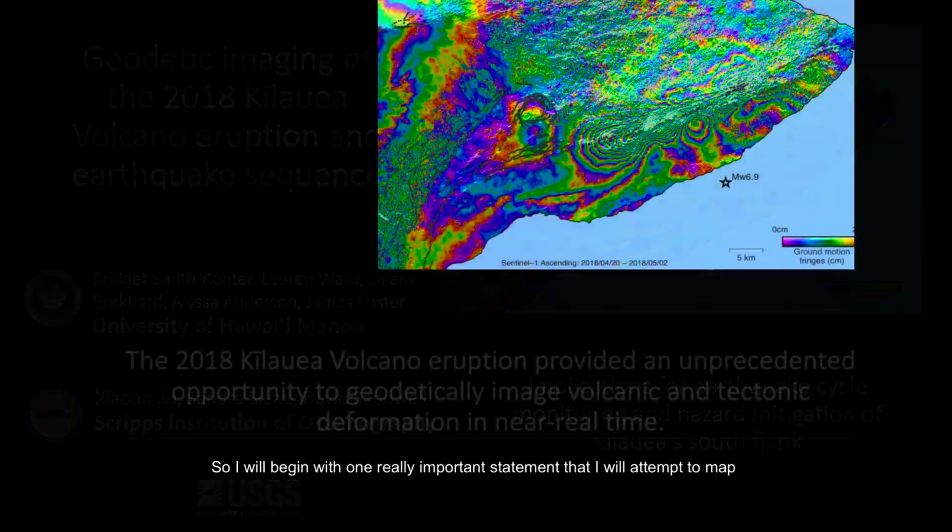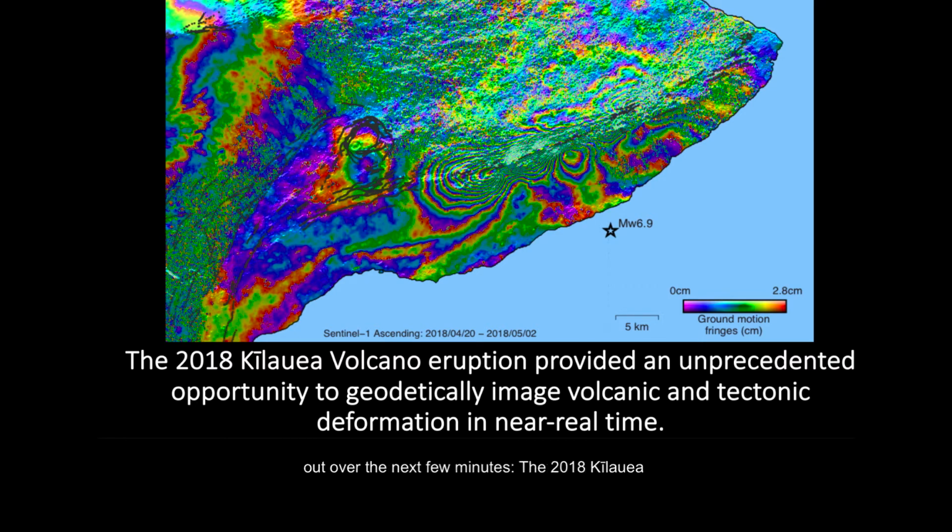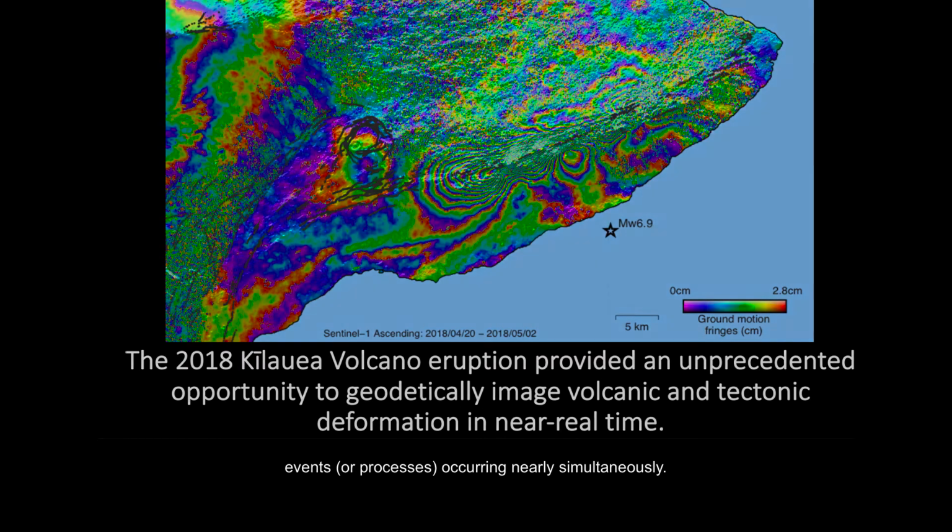So I will begin with one really important statement that I will attempt to map out over the next few minutes, and that is that the 2018 Kilauea volcano eruption provided an unprecedented opportunity to geodetically image volcanic and tectonic deformation like what you're seeing here in this image, and to do it in near real time. It was really an exceptional chance to rapidly obtain and process and share geodetic data with the scientific community, as well as the public. And as it turned out, as we all know, this event not only had temporal stamina, but spatial complexity as well, with 3 events or processes occurring nearly simultaneously.